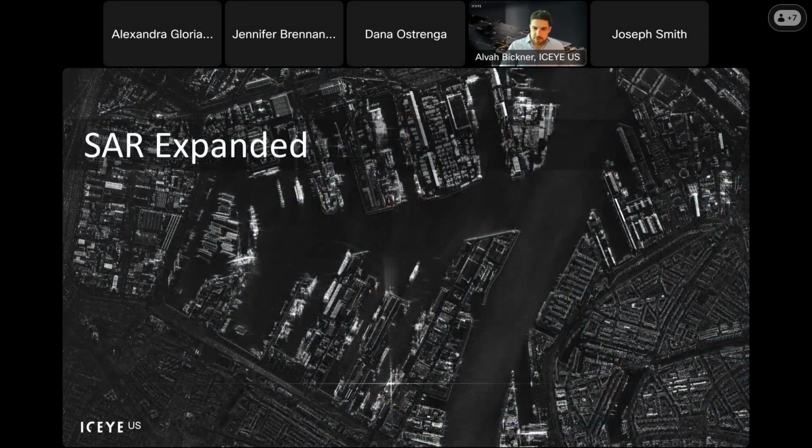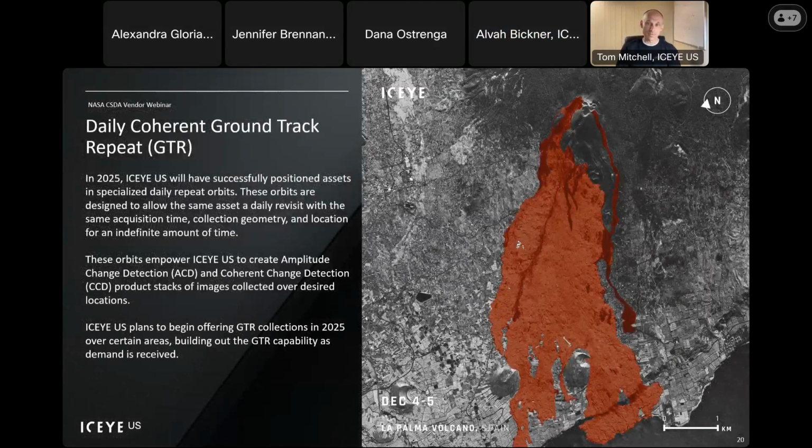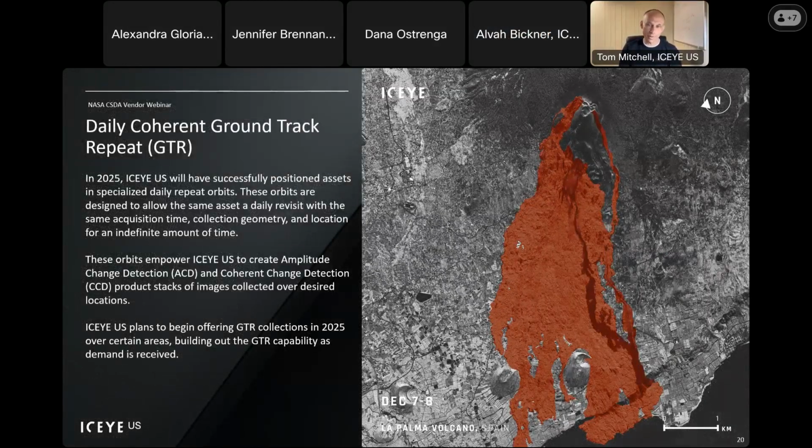So I'm going to hand this over now to our SAR expert, Dr. Tom Mitchell, who's going to delve a little bit more into SAR at ICEYE US and give a little bit of an overview into the science behind everything that we do. Hi, thanks, Alva. So I'm Tom Mitchell. Alva just talked about our various imaging modes, the products that are available from those modes.